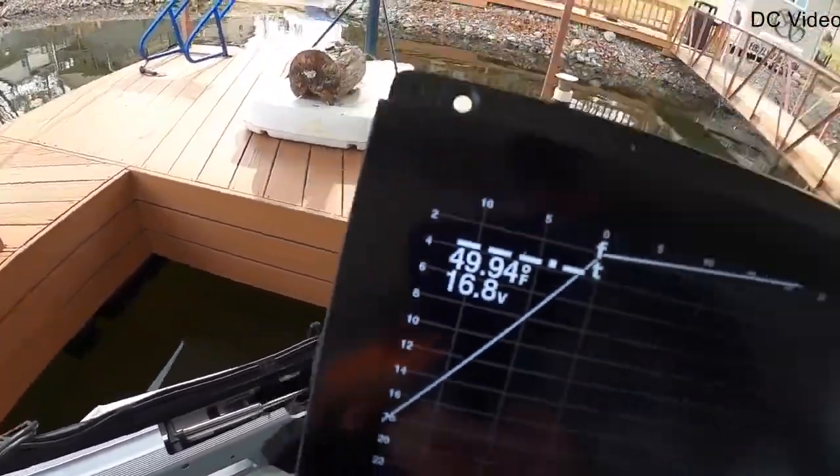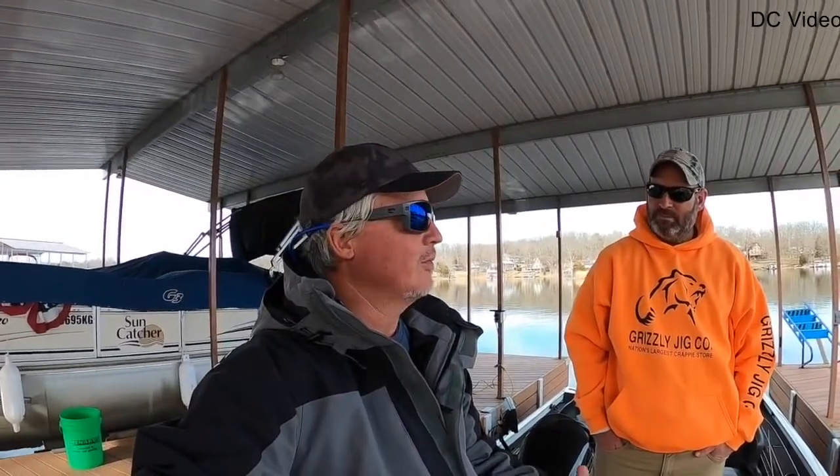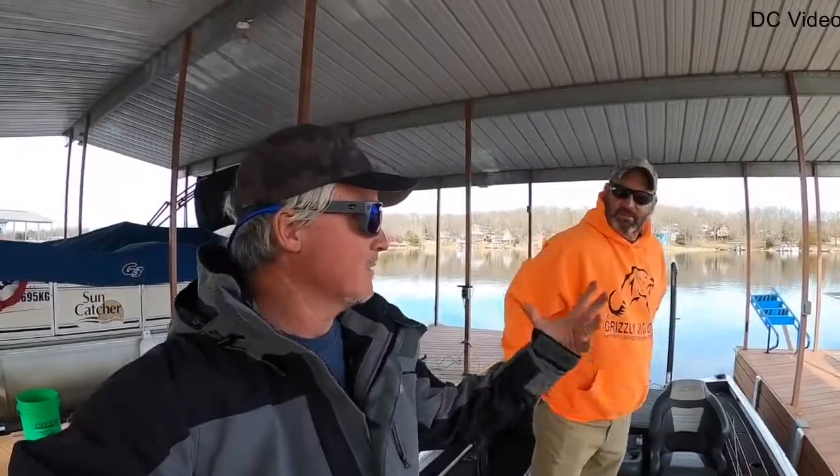What were you running before? Before, I'd be roughly around 12.3 or 12.4, and after about a 7-hour guide trip it would be down at 11.8, 11.7. And that's if the batteries were all charged properly and all that stuff. Is the picture any better? Well, we're going to find out. But it should be as crisp as it could possibly be.